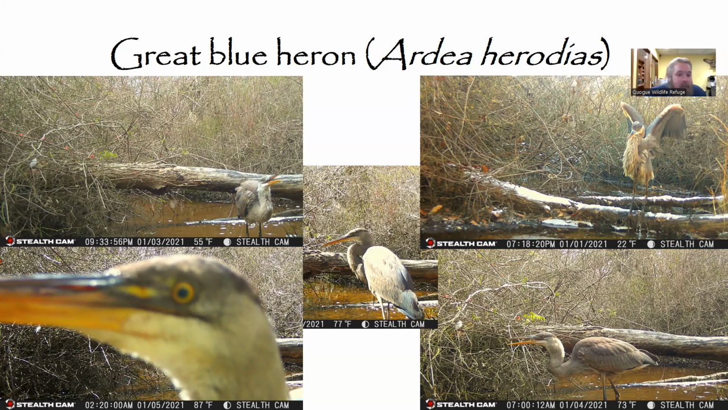And of course, as a bird, especially a big bird, these guys do rely on their hollow bones to reduce their weight to aid them in taking flight. And even though their head is rather narrow as well as their neck, they can actually eat surprisingly large prey.